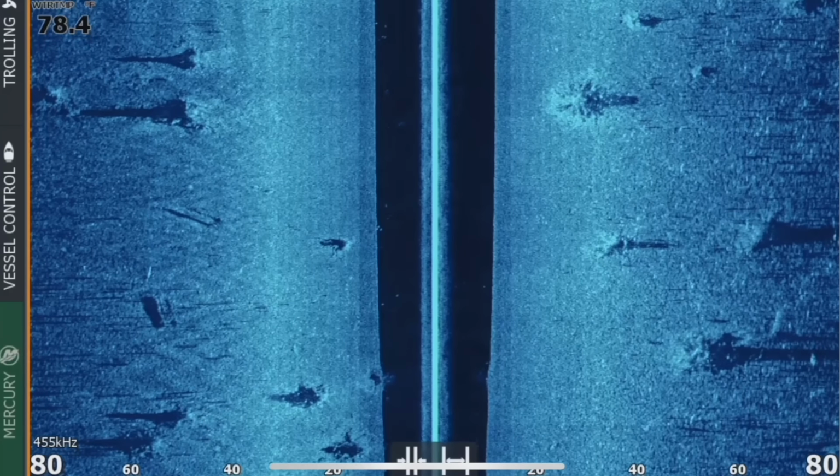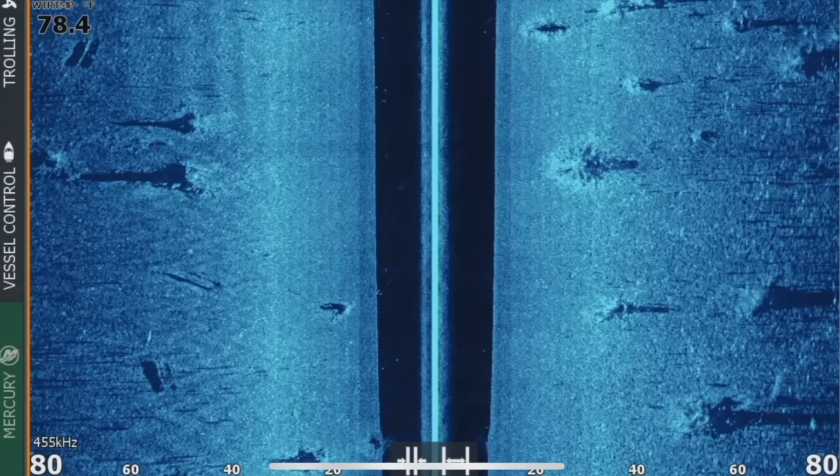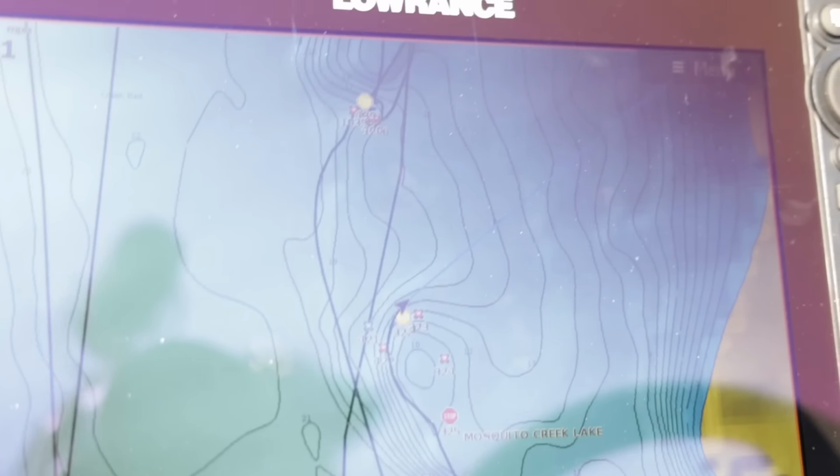But we're gonna go find some other cool stuff to show you. Maybe a shell bar and like an old house foundation. Those are some very important places to fish. So we're gonna go find some of those right now and show you what they look like.